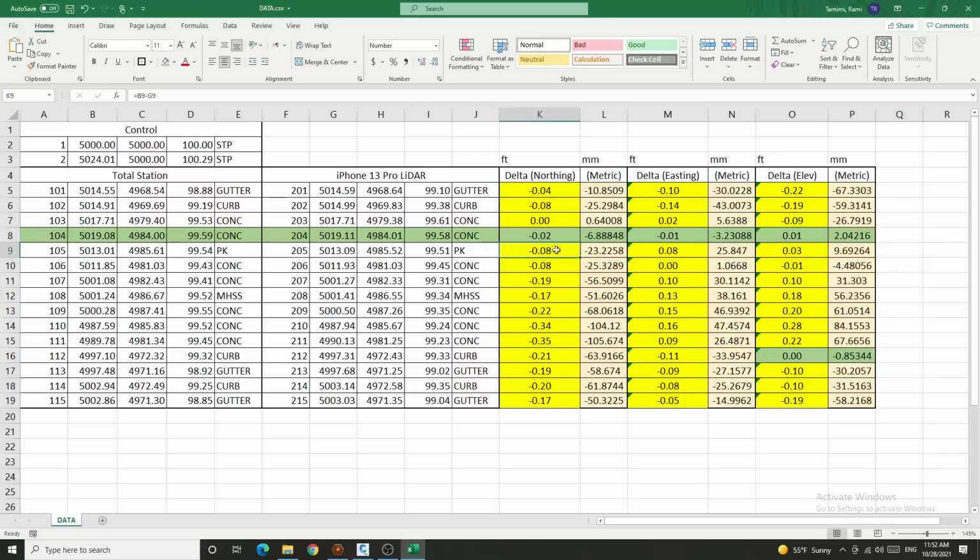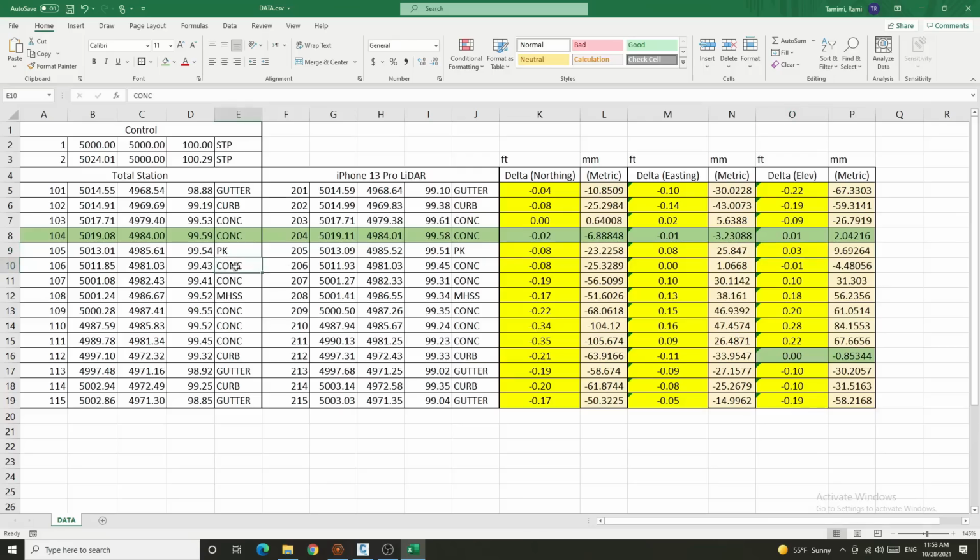That PK nail was off about 1/10 in the northing and easting and only 3/100 in the elevation, so that's pretty good. I'm pretty satisfied with that one. Point 106, which was along the concrete, we were off 8/100 in the northing, right on in the easting, and pretty much right on with the elevation, so that's pretty good.